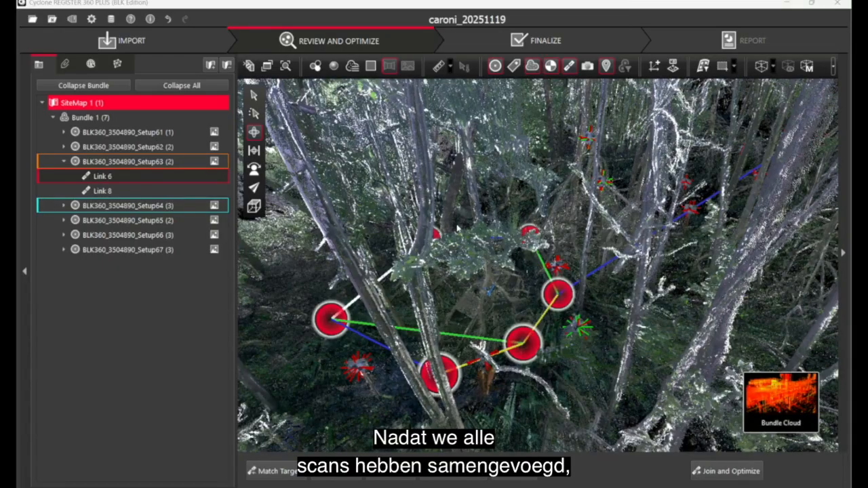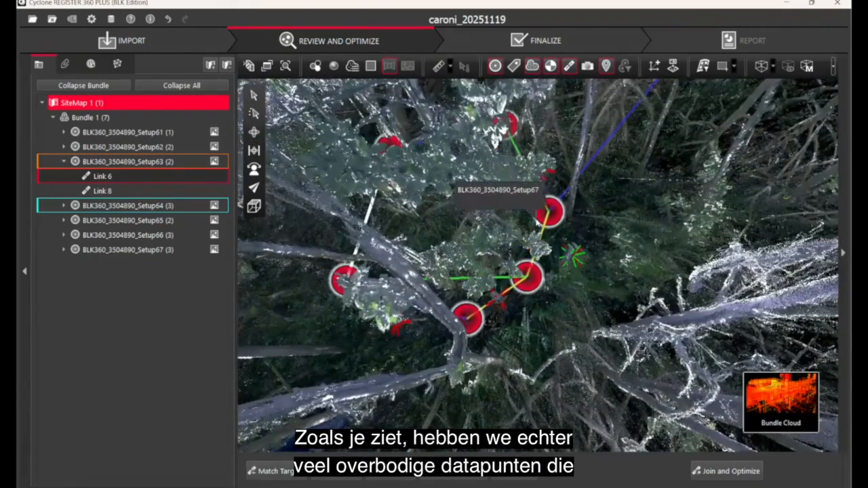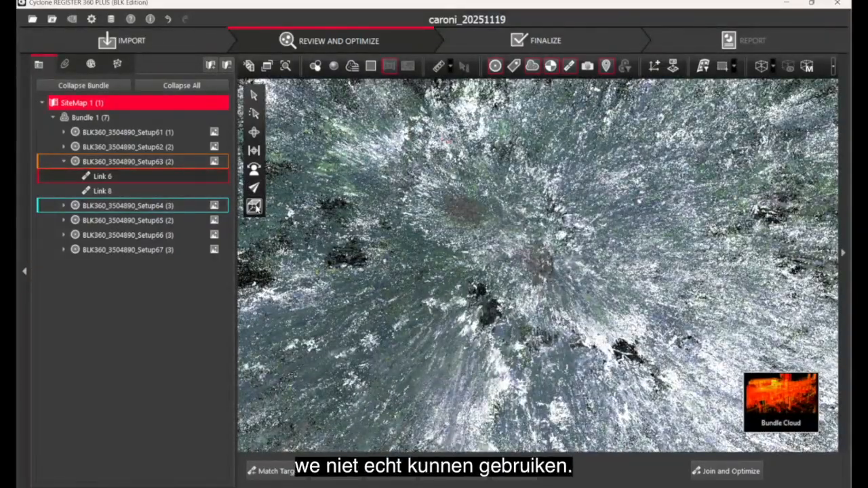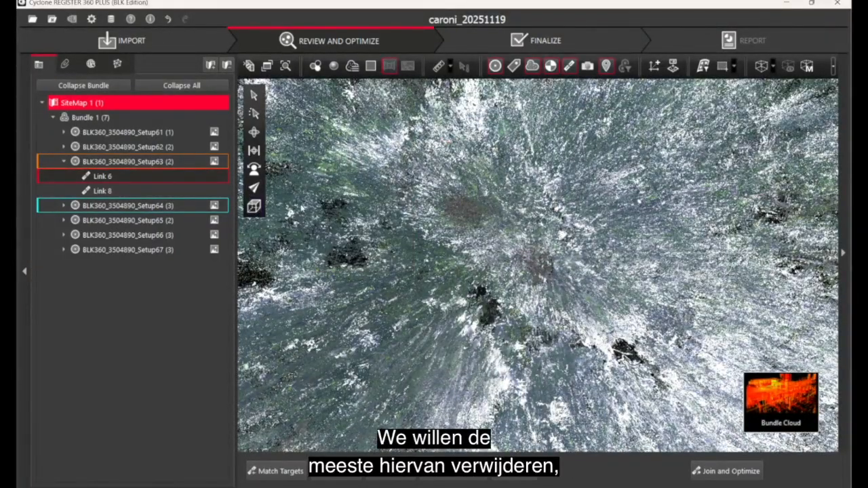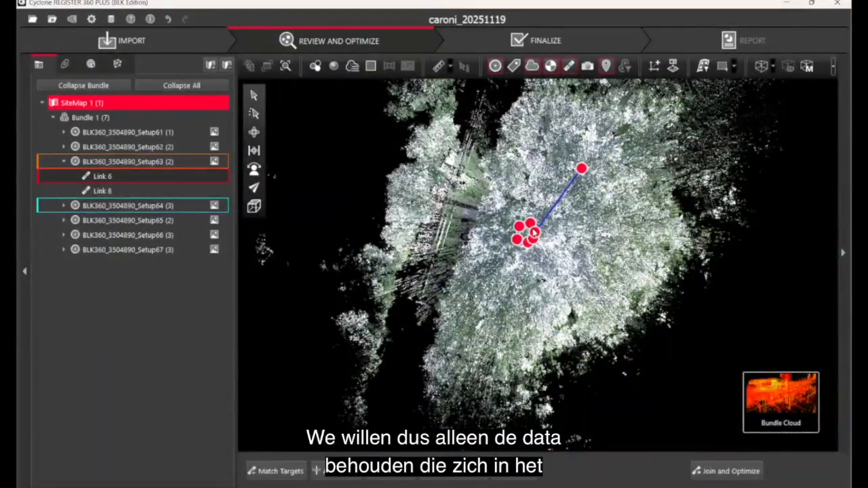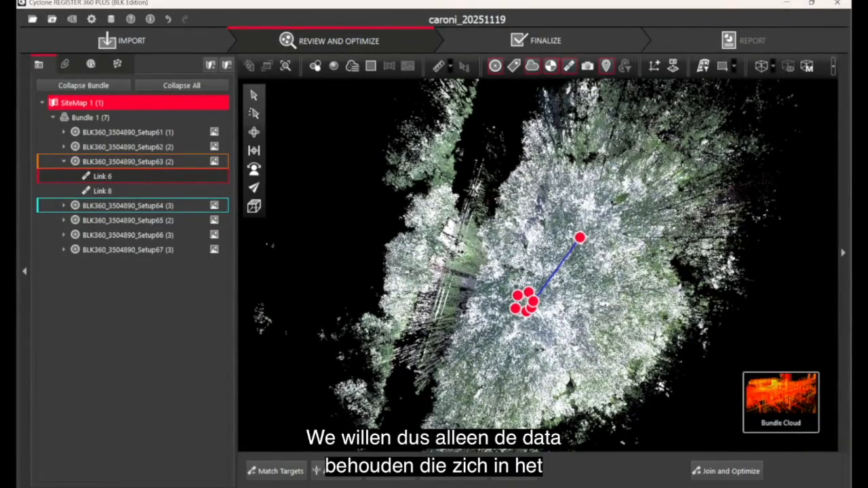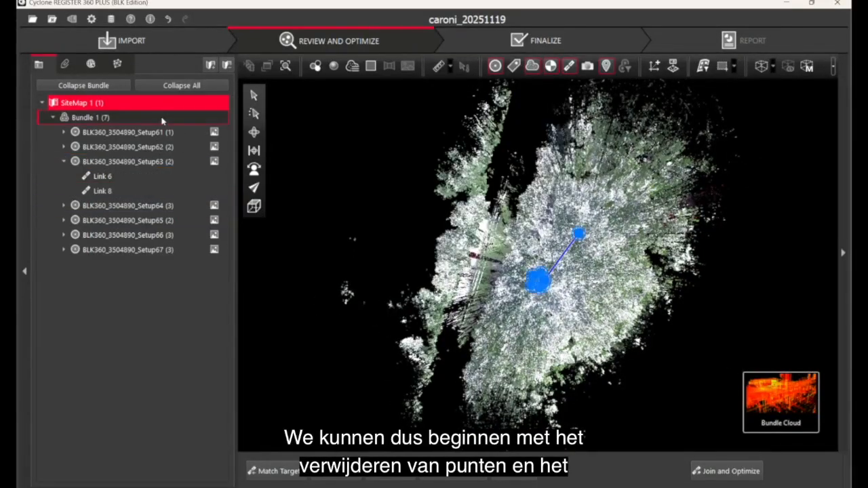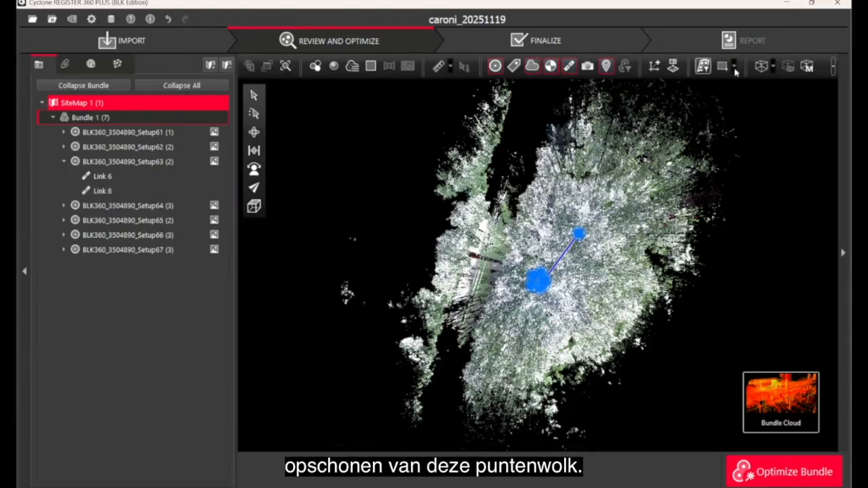After we've finished combining all of our scans, we can see them here. Our focus tree is in the center of these scans. However, you can see we have a lot of extraneous data points which we cannot really use. So we would like to remove most of these so we can make the exported file at the end smaller. So we just want the data that's in the focus area here within our scans. So we can start to delete points and clean much of this point cloud.